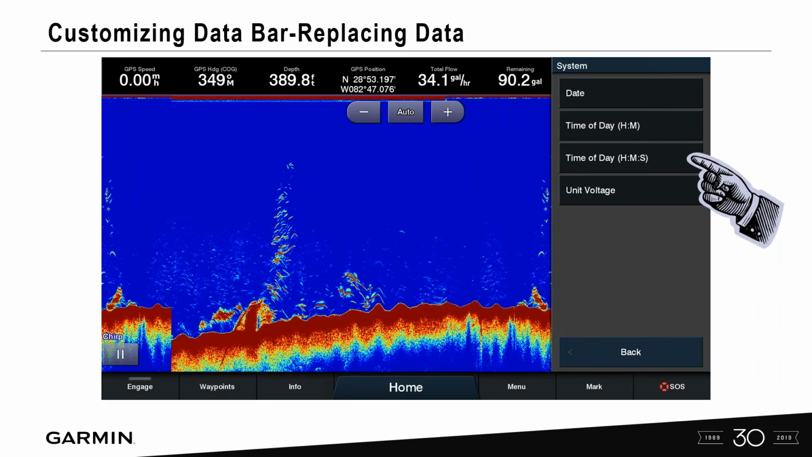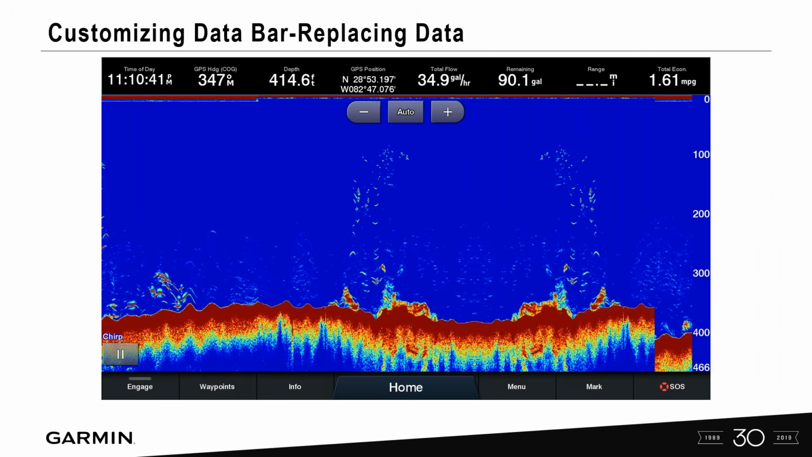And so you can do this on any one of the data bar boxes to customize that. So simple and easy customization of your data bar. I like the data bar on the top a lot of times, and that's why I did that in this particular example.